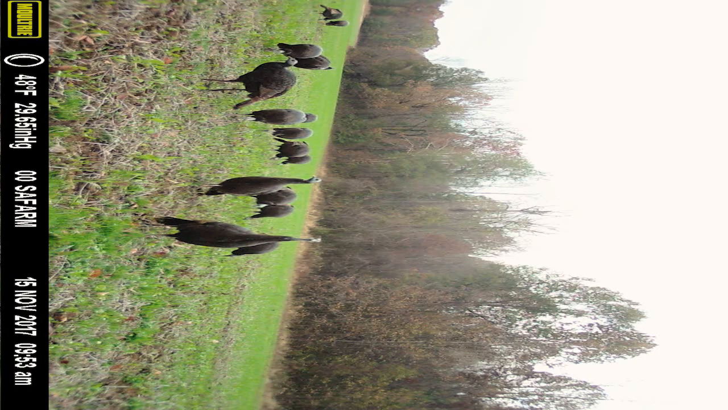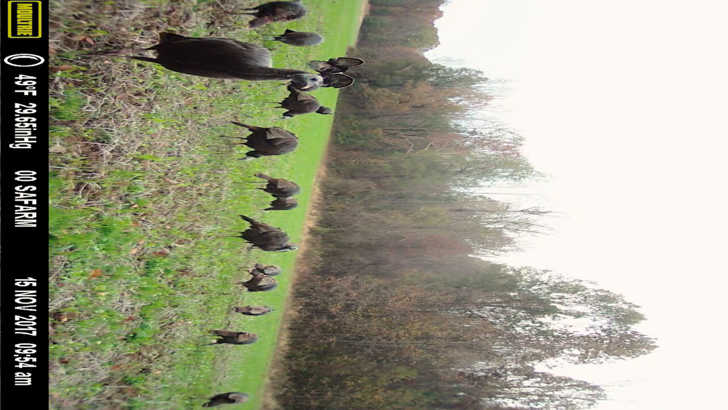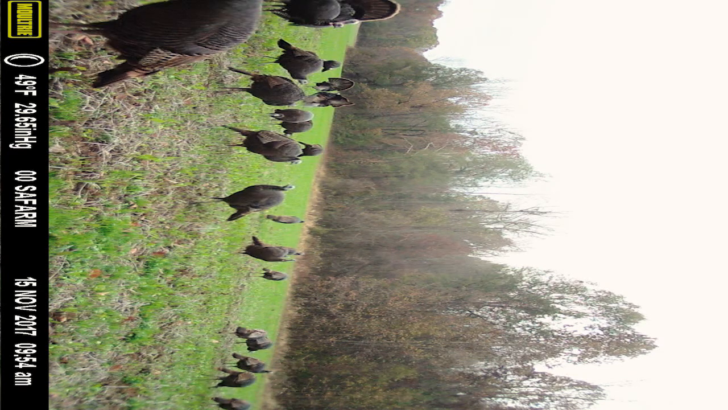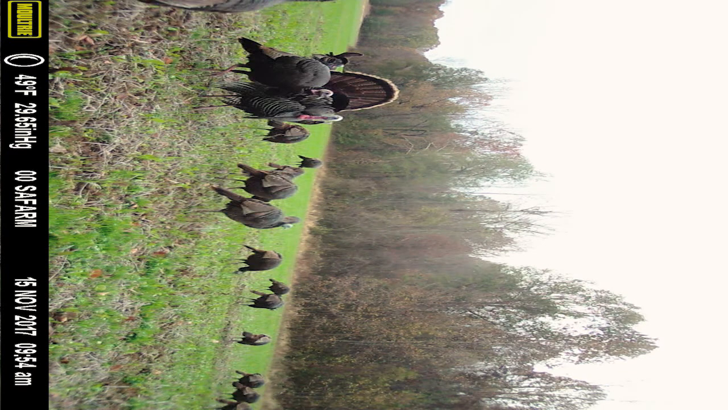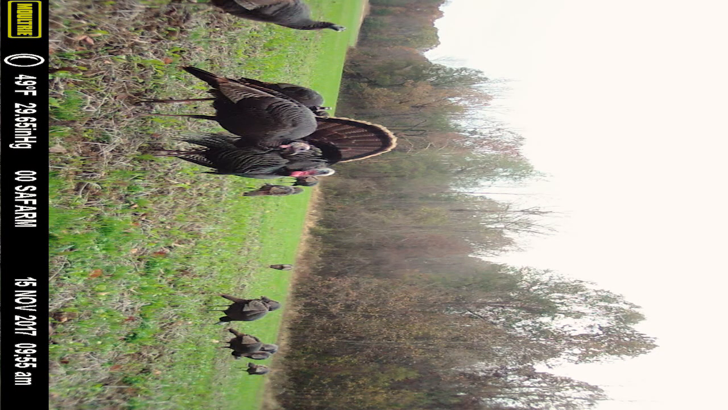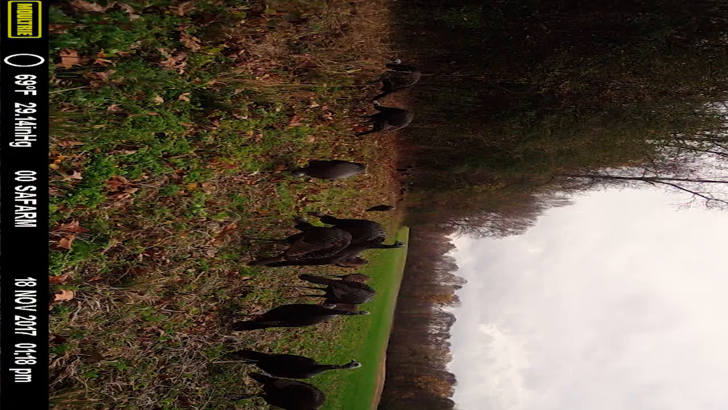It works awesome. This camera's been sitting on this field for a while. I'll show you some pictures. I'll probably have some scanning through at the same time I'm talking, but these pictures were coming from this corner, and this camera is sitting about knee height and tied to that pole, and there's no grass, nothing in front of it, just a little bit of drilled in wheat, and it's actually wheat and rye and brassicas.